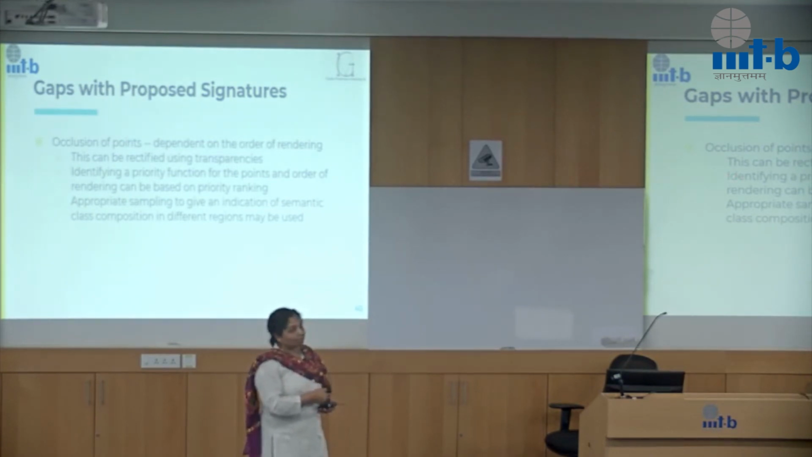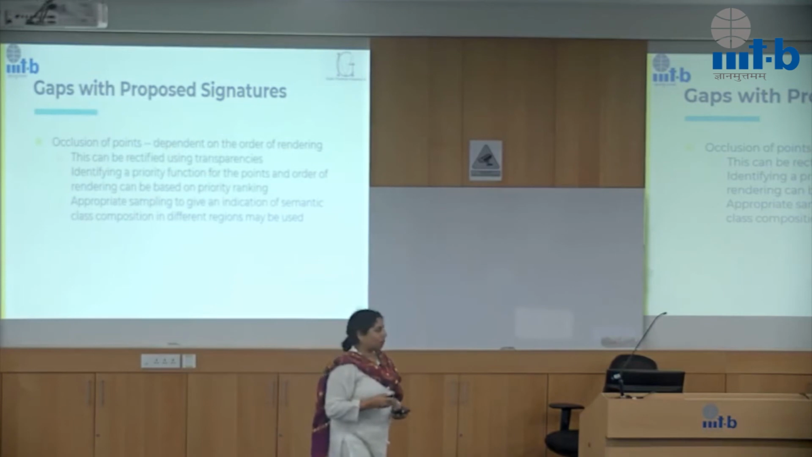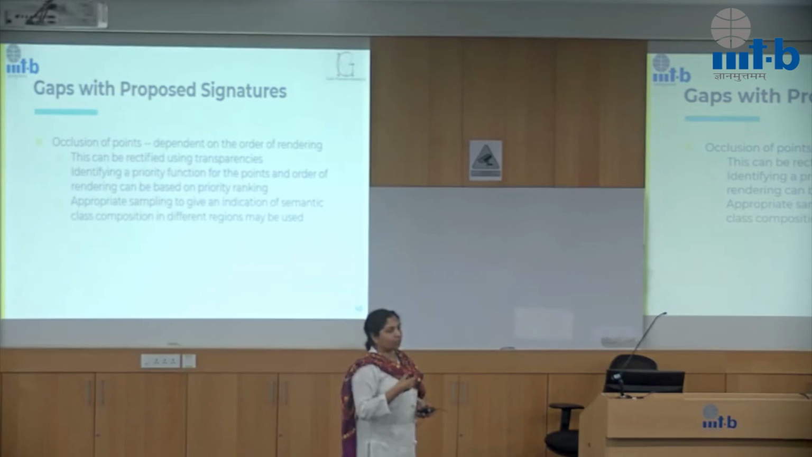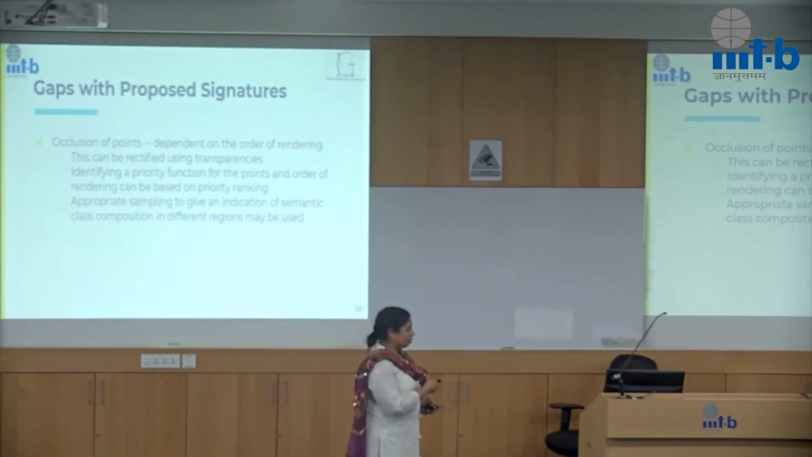So this can be rectified using transparencies, or a careful way of adding up the transparencies, something that we have to do, or we have to find a priority function as to which class we are focused on and things like that, and then render the points based on the priority ranking. And we can also do appropriate sampling to give an indication of certain semantic class compositions instead of drawing all the points, because it pretty much overlaps on top of each other. So these are things that we can do next to figure out a better signature for the point cloud if you are going down the image-based metric.